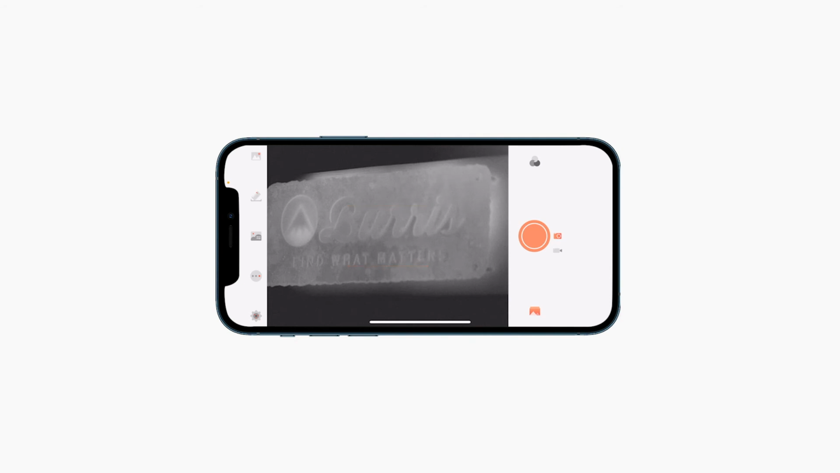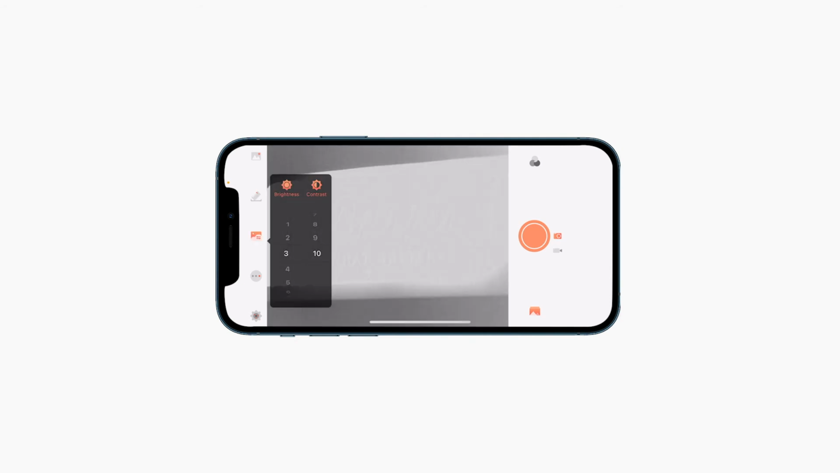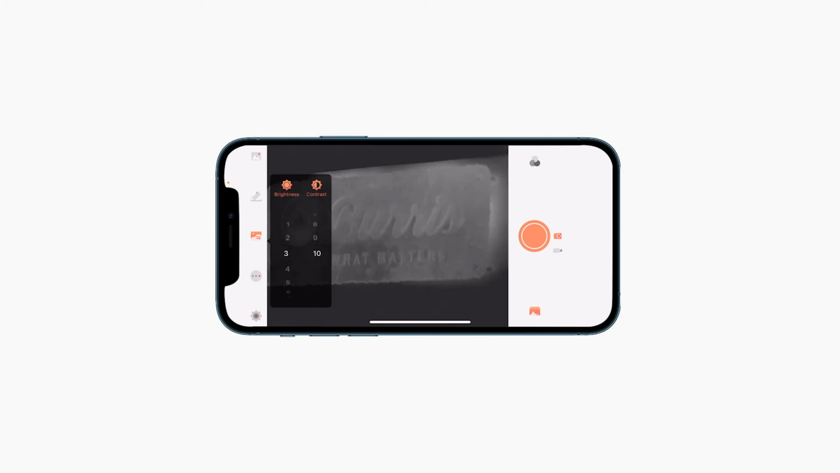In the middle there, we've got our contrast and brightness settings. We can use a little sliding scale to change our contrast and brightness and enhance our image in a way that we find good to look at.